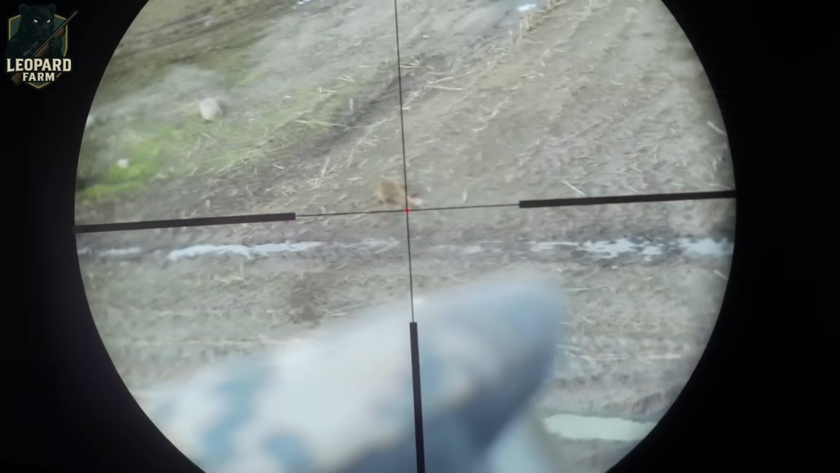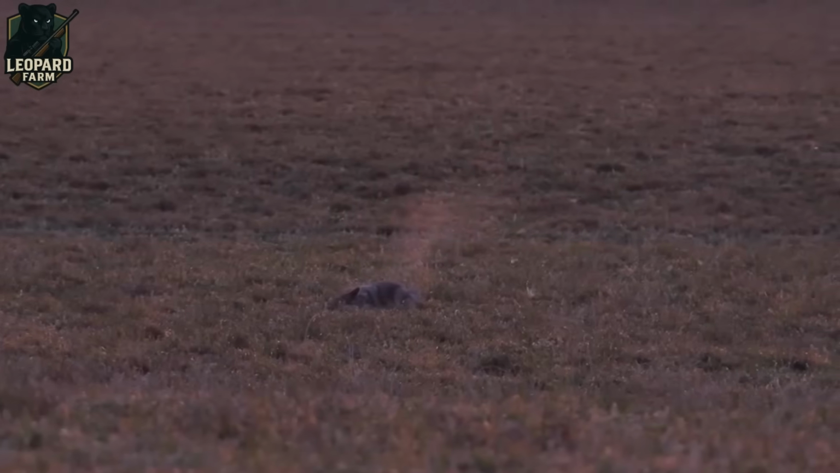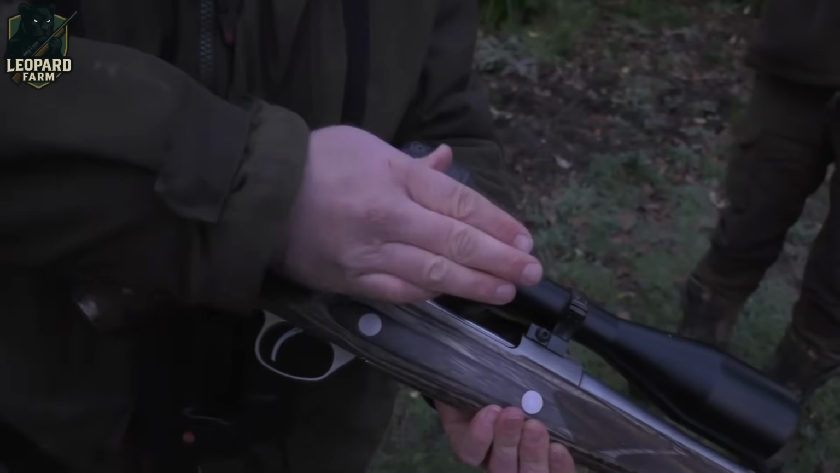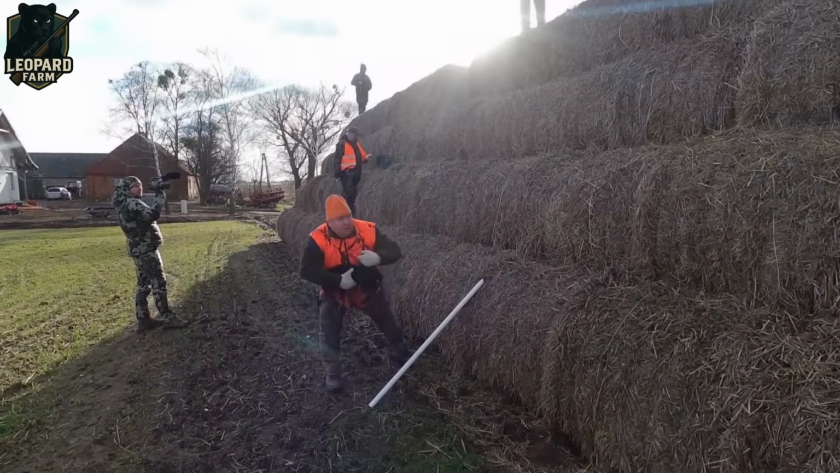Camouflage, scent masking sprays, and rangefinders help them blend into the environment and avoid detection. Success hinges on razor-sharp skills, ironclad discipline, and a deep understanding of fox behavior, making every hunt a test of both strategy and finesse.